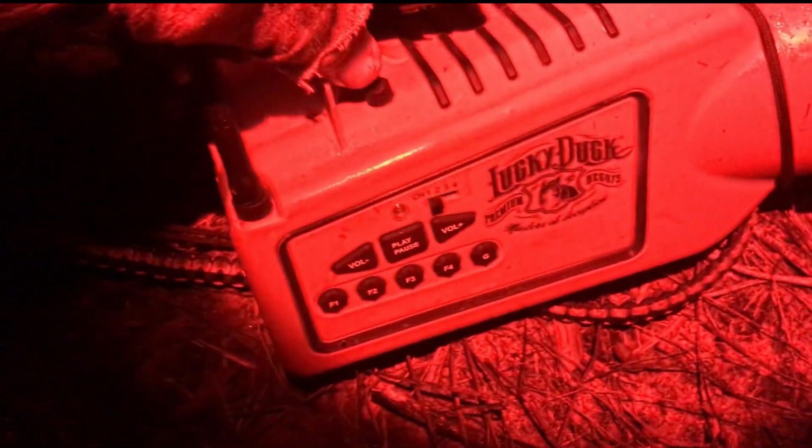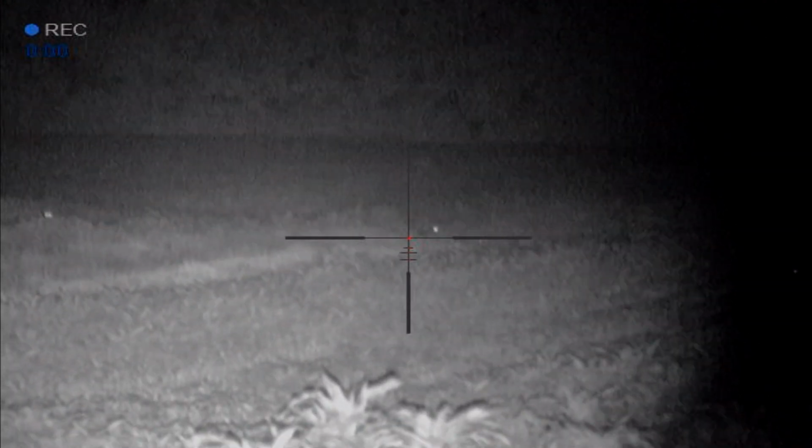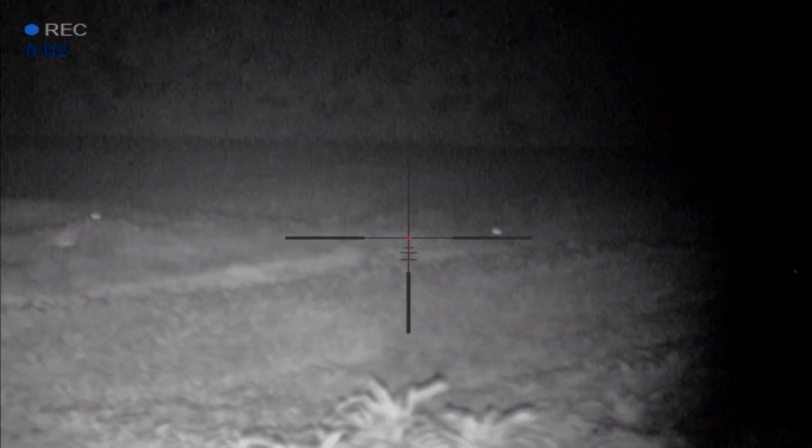Now that old coyote is always gonna take the path of least resistance. I knew that going into this stand. I had some damaged corn from the amount of rain that we've had here lately. So it kind of let me know exactly the path they were gonna come down. And within about 10 minutes or so, we got a pair coming on a string.